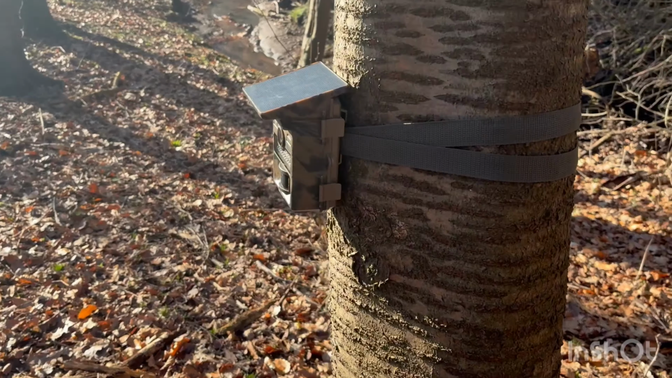Just there now, trail cam 1. Hi guys, welcome back. I'm just at my spot now where I put my trail cams out. I've had them out 5 days. I was going to leave them out for the week, but when I went to my other location the other day, I did find a fresh carcass.